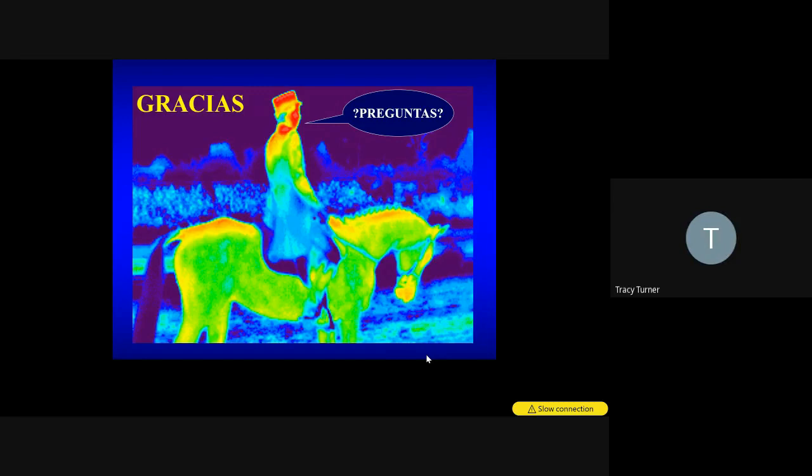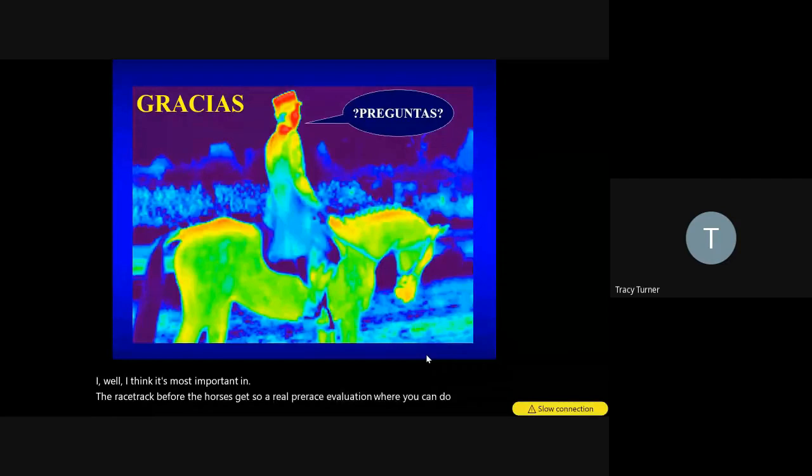I think it's most important in the racetrack before the horses get there. I mean, a real pre-race evaluation where you can do it, and it'll show you a hot area. And to me, it has to correlate with the exam as well.